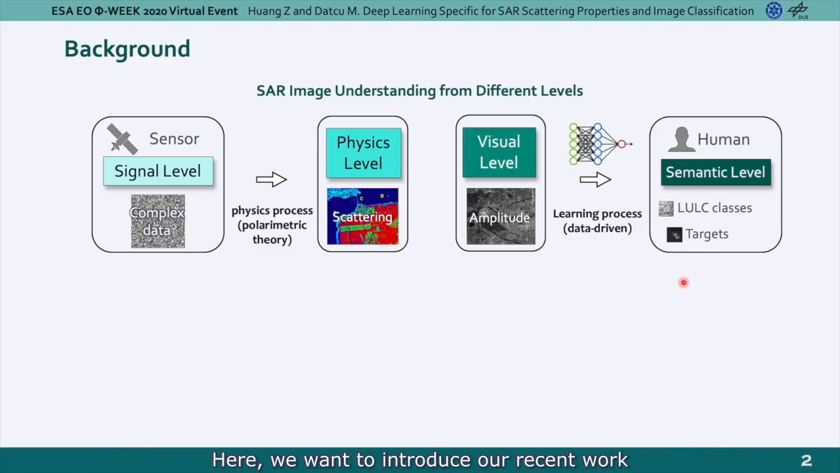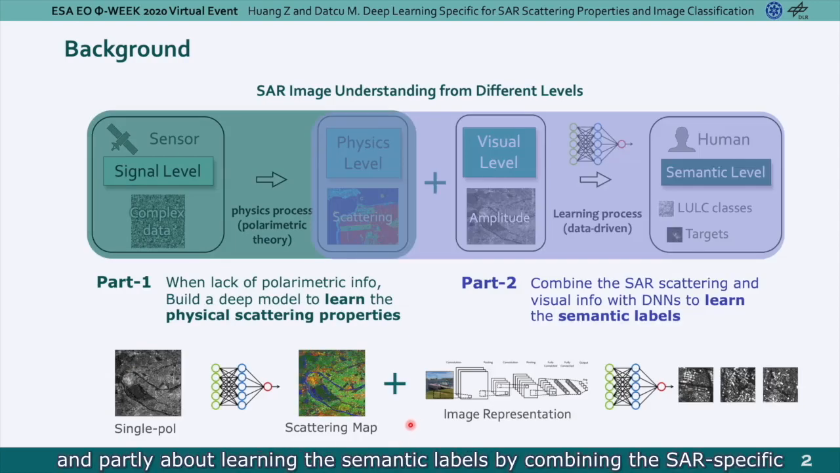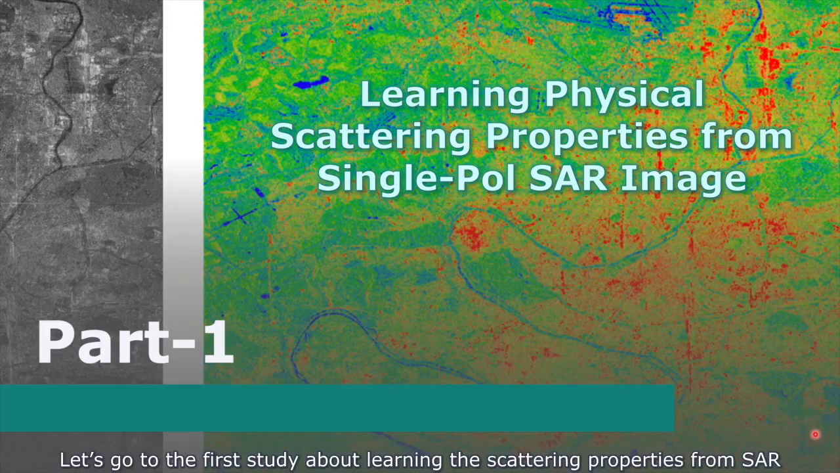Here we want to introduce our recent work, partly about learning the physical scattering properties when there is a lack of parametric information, and partly about learning the semantic labels by combining the SAR-specific scattering information and the visual image with deep neural networks. Let's go to the first study about learning the scattering properties from SAR.